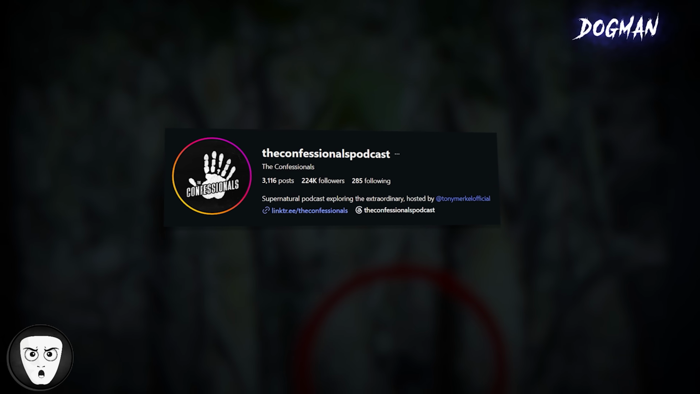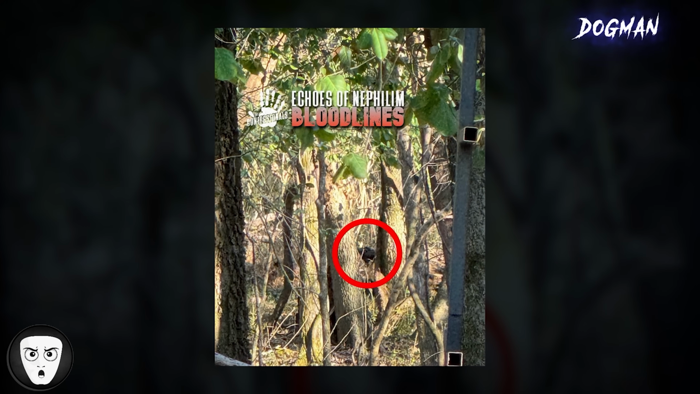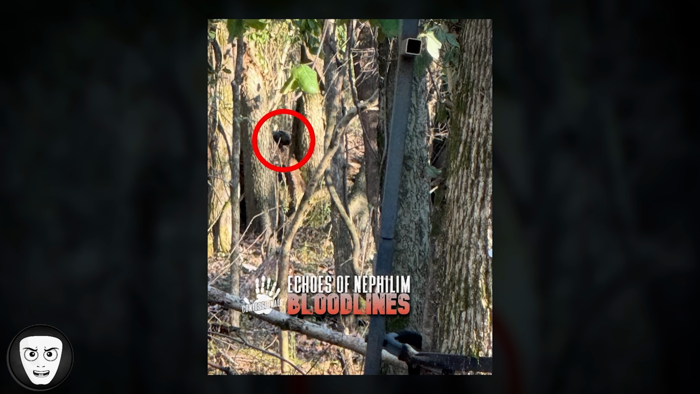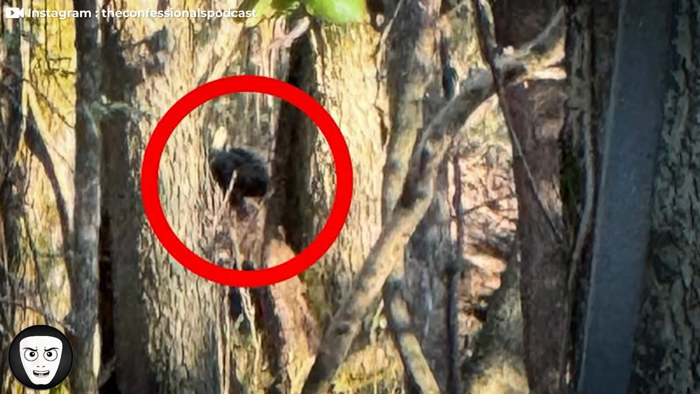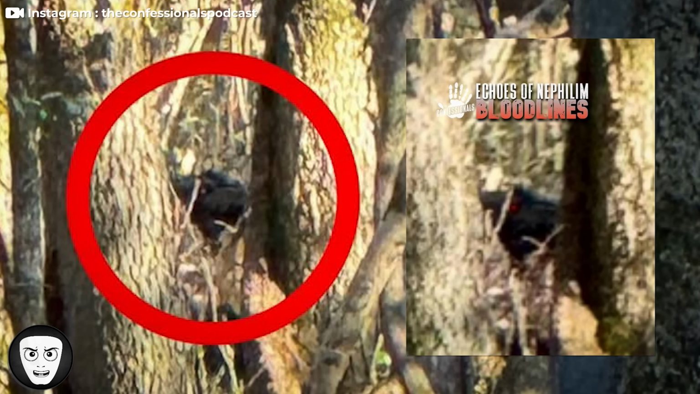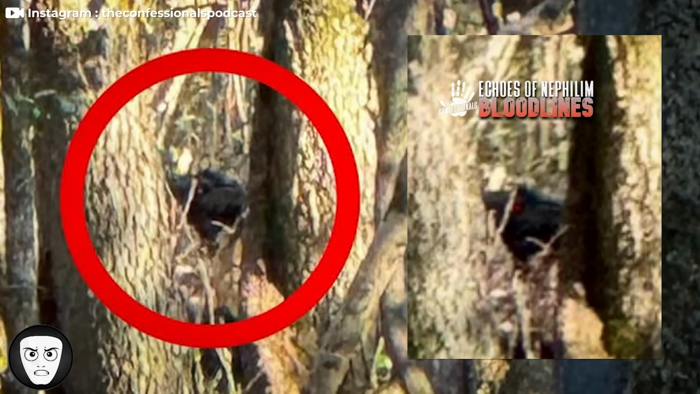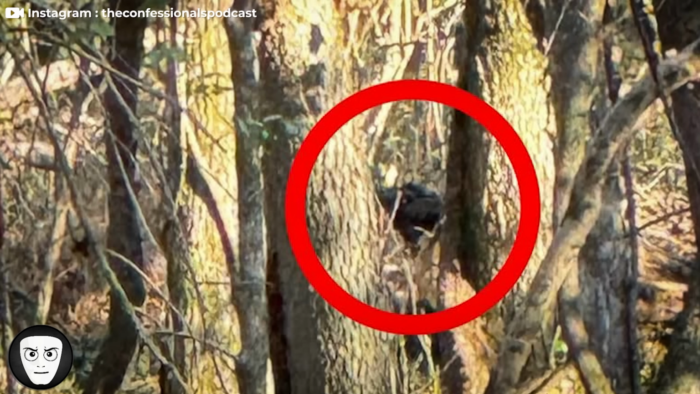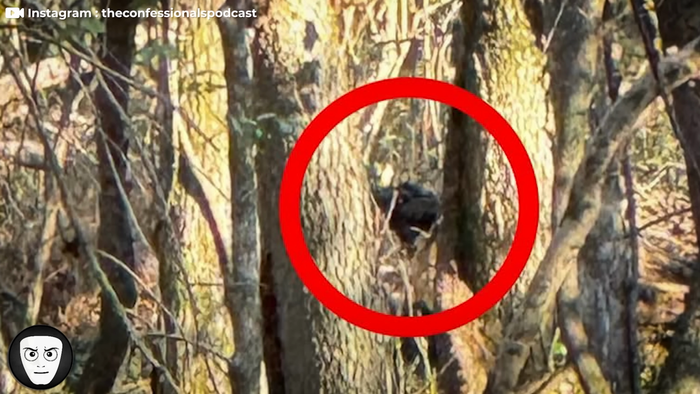Instagram user The Confessional Podcast shared photos of what appeared to be captured by a trail camera. What stands out in these photos is a black shape between the trees. It's hard to make out exactly what it is, suggesting it could just be a bear. But what's strange about it is that in the sequence of the images, the eyes seem to change color from white to red across different frames. The uploader describes it as possibly resembling a dog-man type creature. The identity of the black shape remains a mystery.